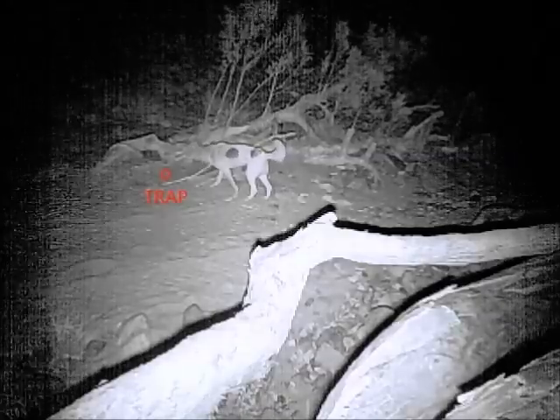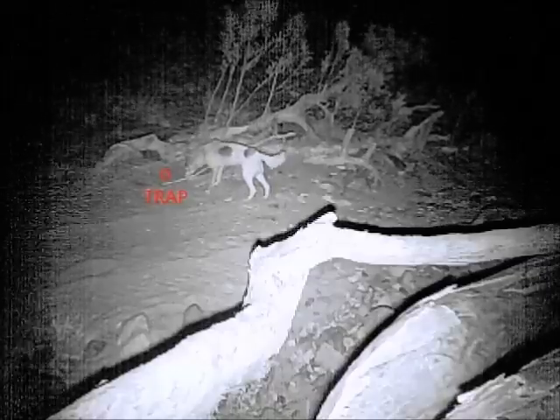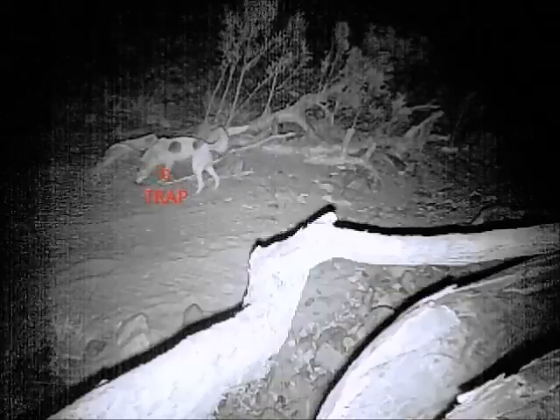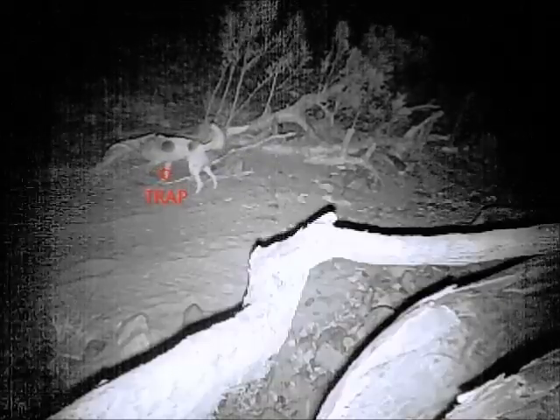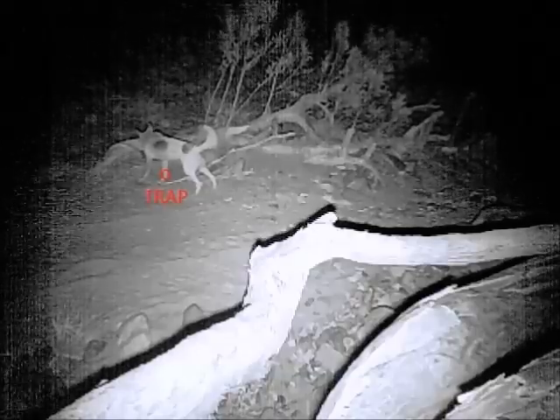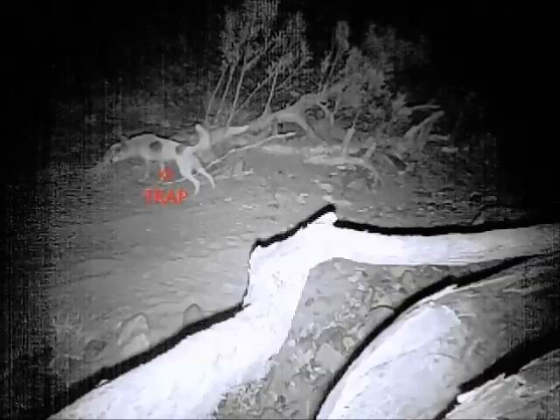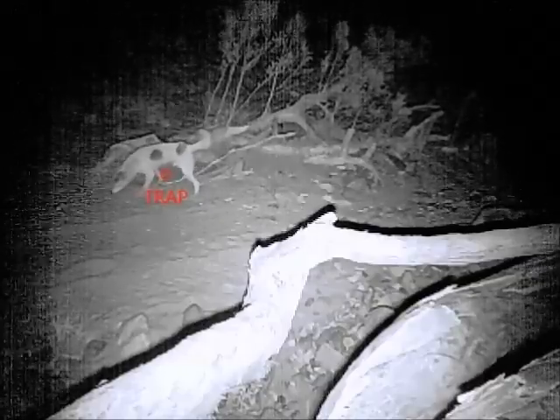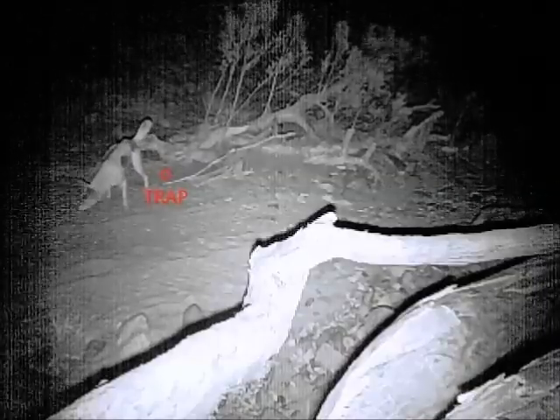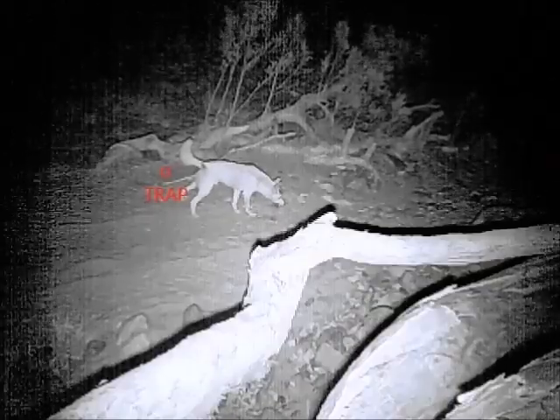This is a white dog with brown spots, and as you can see, the trap position there is set in the mouth of the set. Now, very close. Needs to go another 6 inches away from where he's standing now and he'd be trapped. That's very close. Probably not 6 inches, probably only 4 inches, 100 millimeters further in, and we would have trapped that dog. This is the same dog, still scouting around.